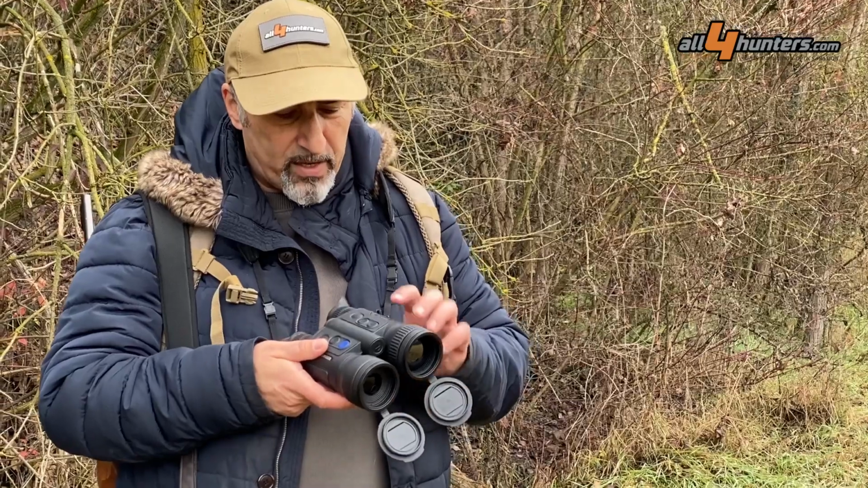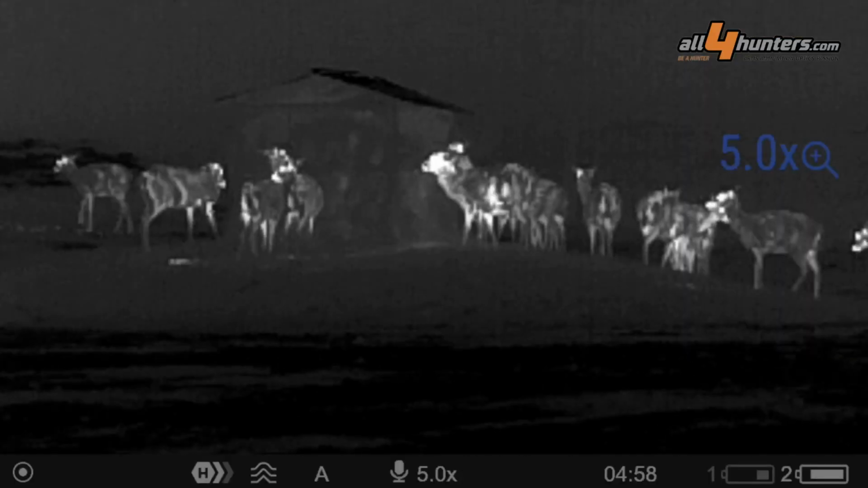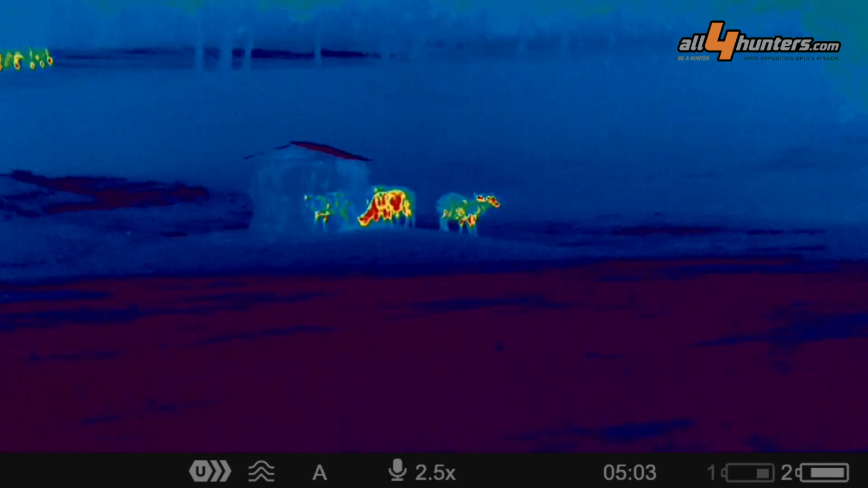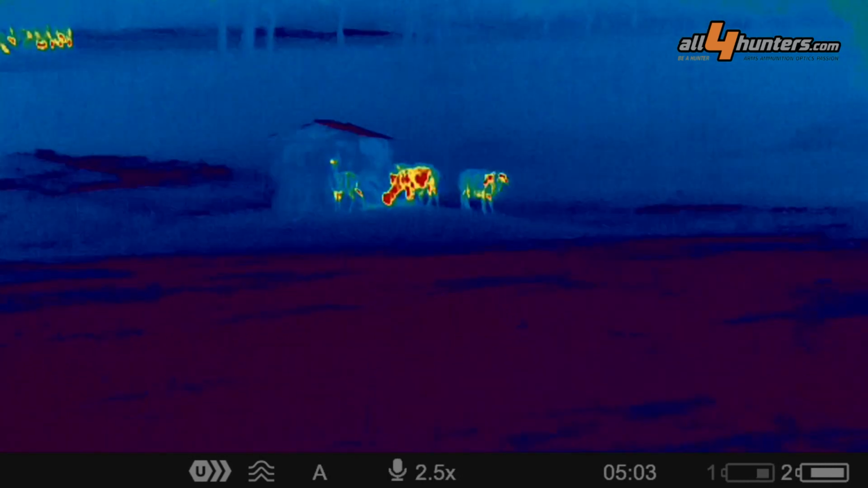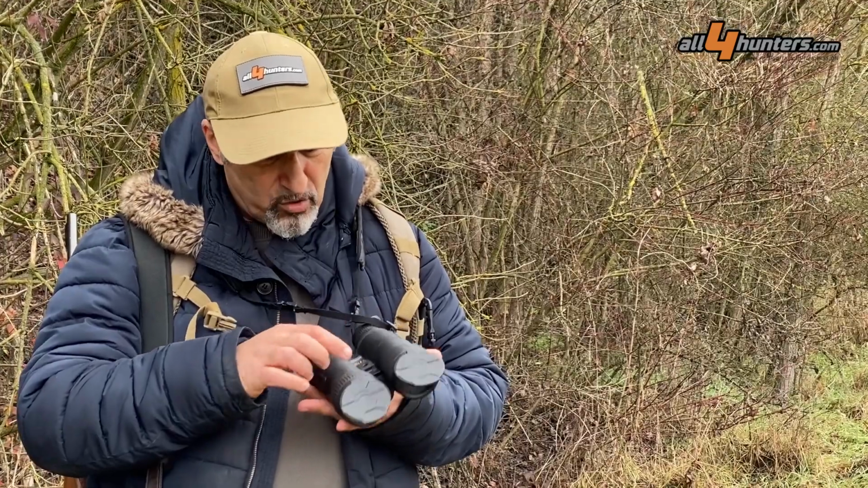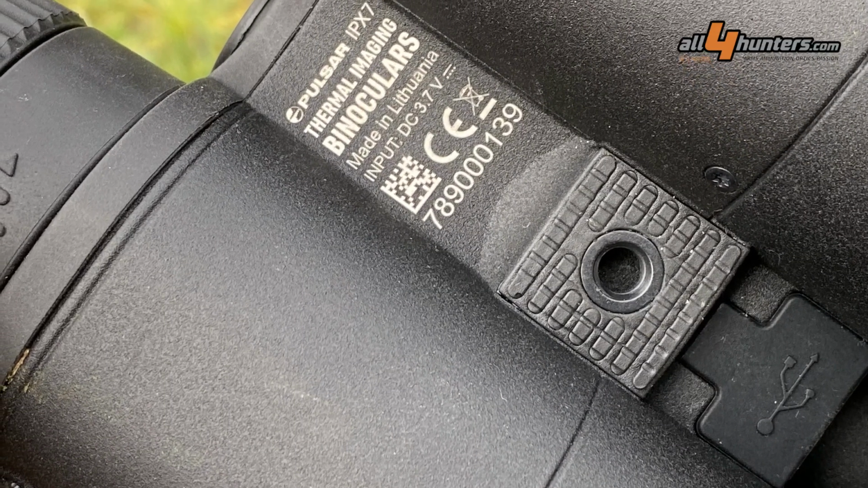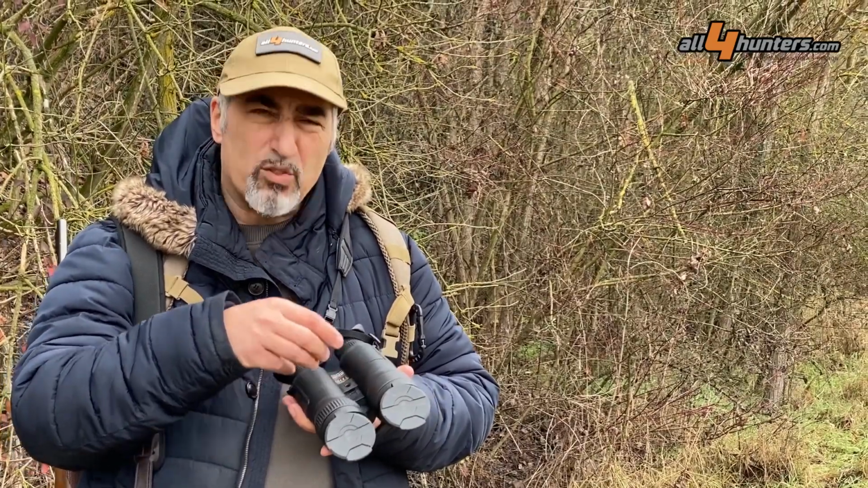On the left side, we find a plus and a minus button that allow us to increase or decrease the digital zoom of the binocular, and the menu button, which allows us to cycle through all the functions, including the brightness, contrast, and the various filters. On the other side of the binocular, we find a small cover to a USB-C charging port, and an attach point for the tripod, which needs a small adapter.